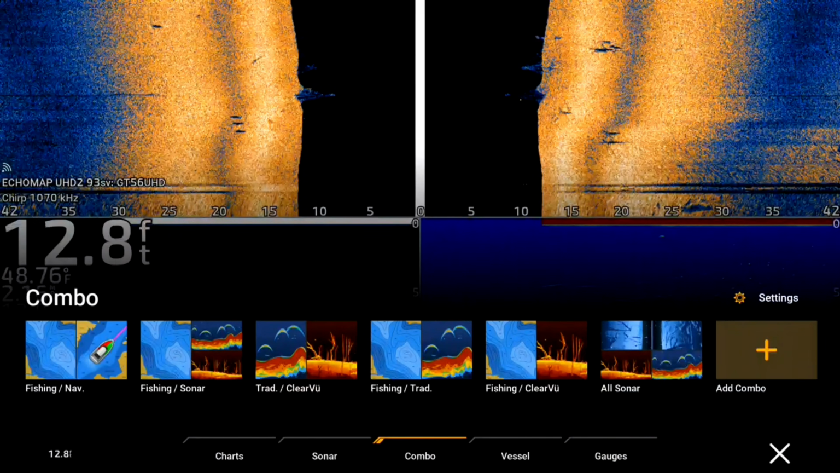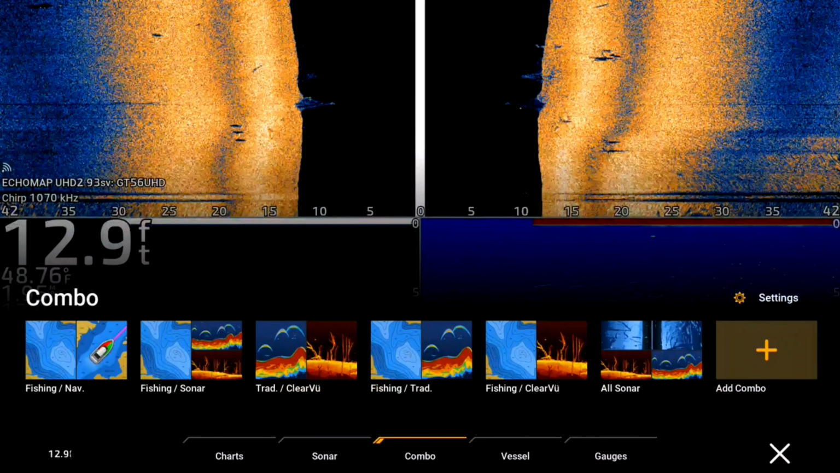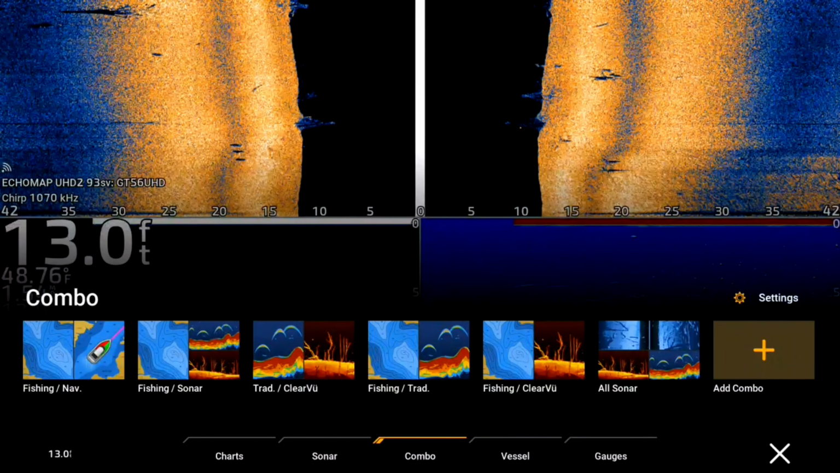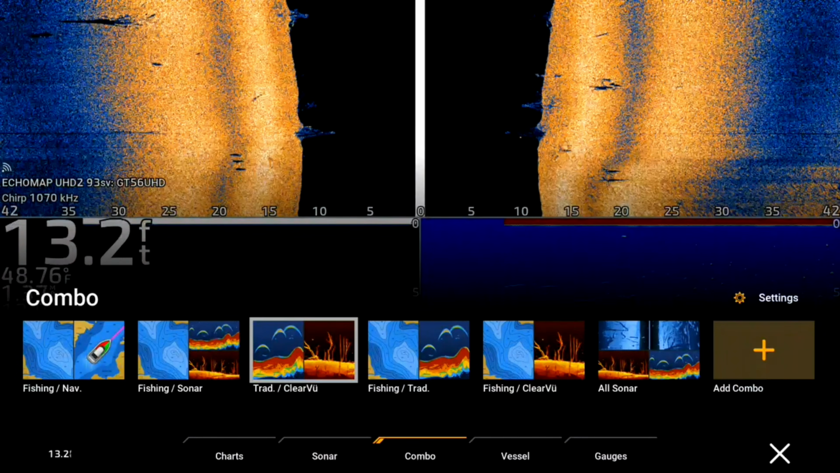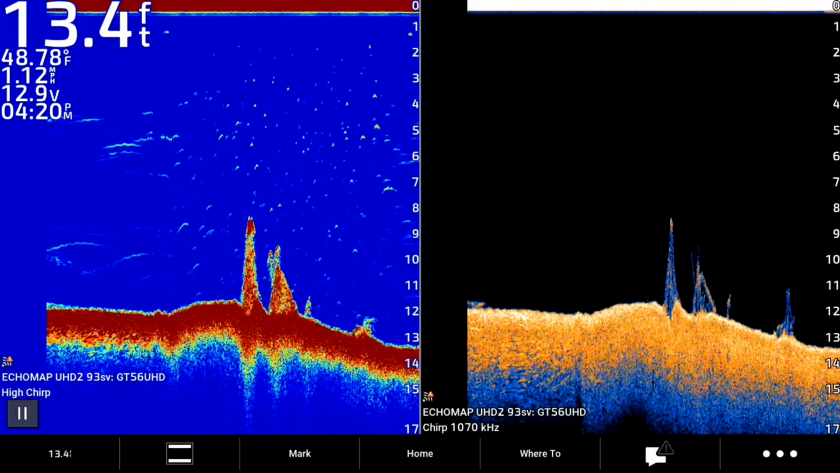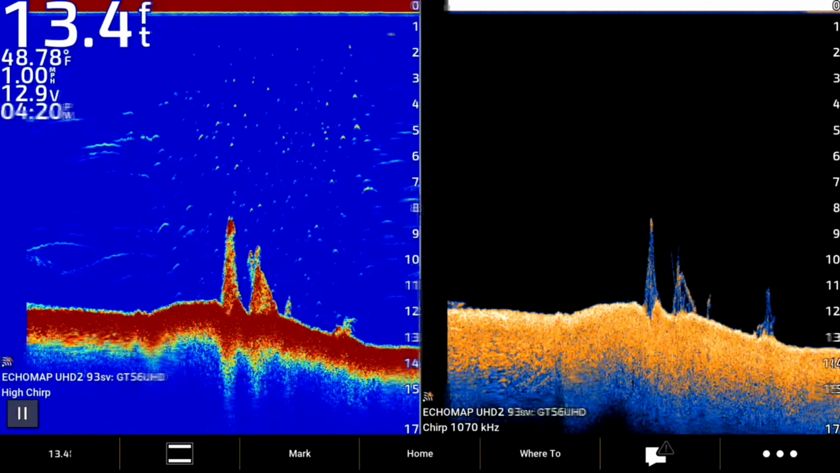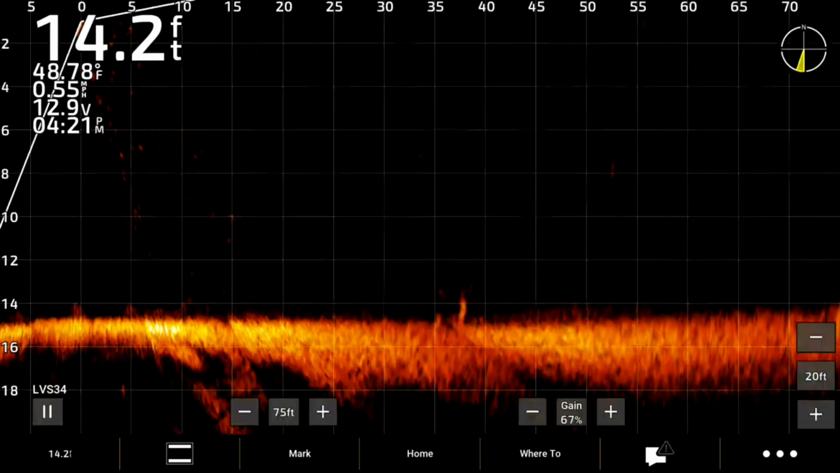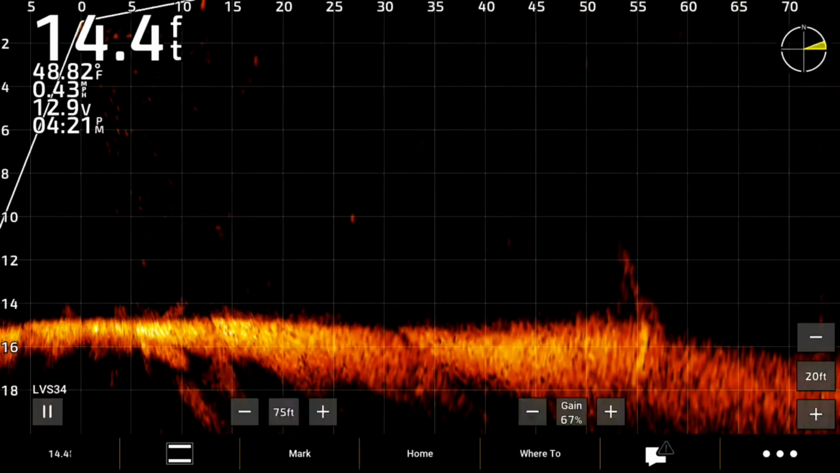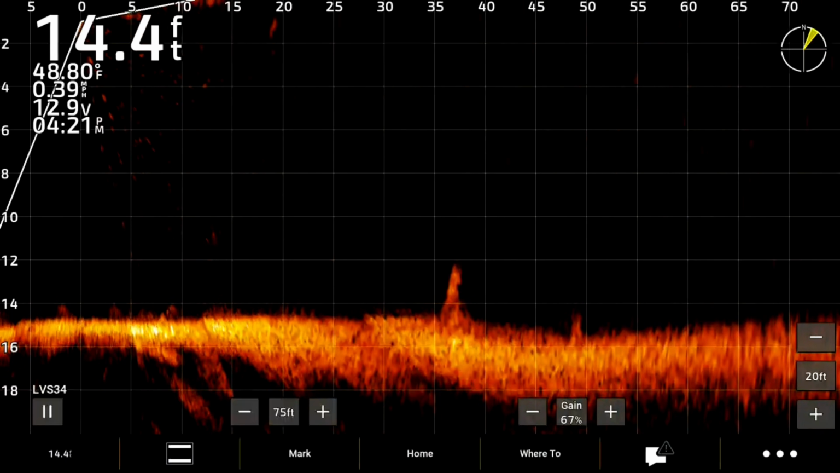Let's check out another combo menu here. And you can create your own combo. You can create whatever you want. Here's a clear view 2D. If you really want to get a picture of what's on the bottom, you got your 2D and your clear view right there. And we'll go back to LiveScope and just give you one more look at what that looks like. See if we can find some structure here.